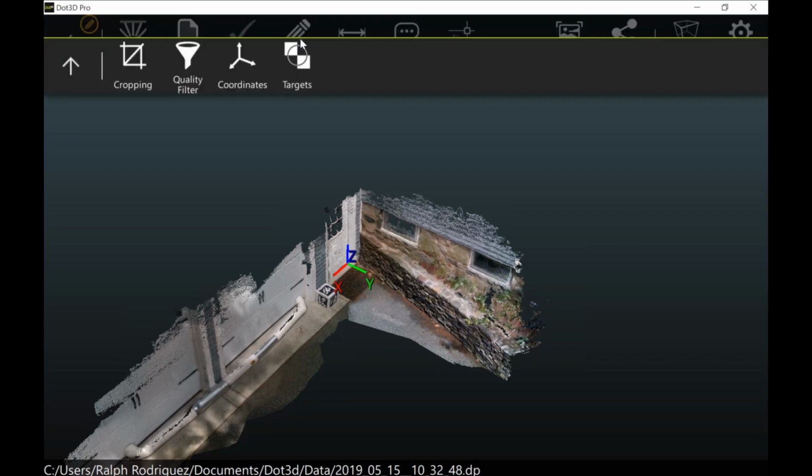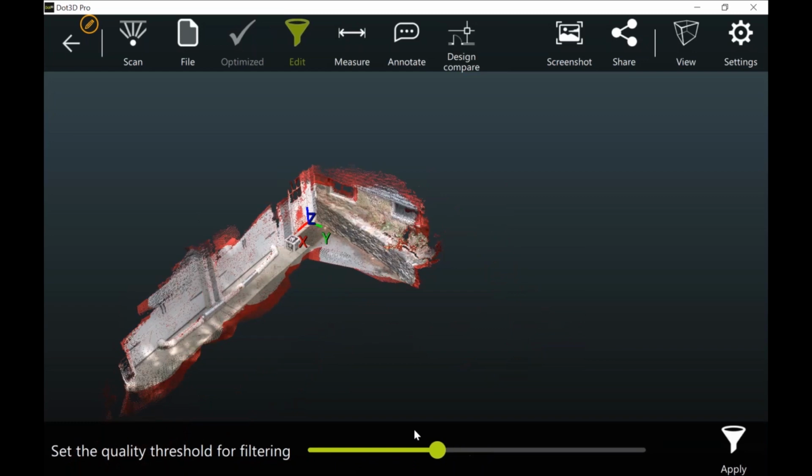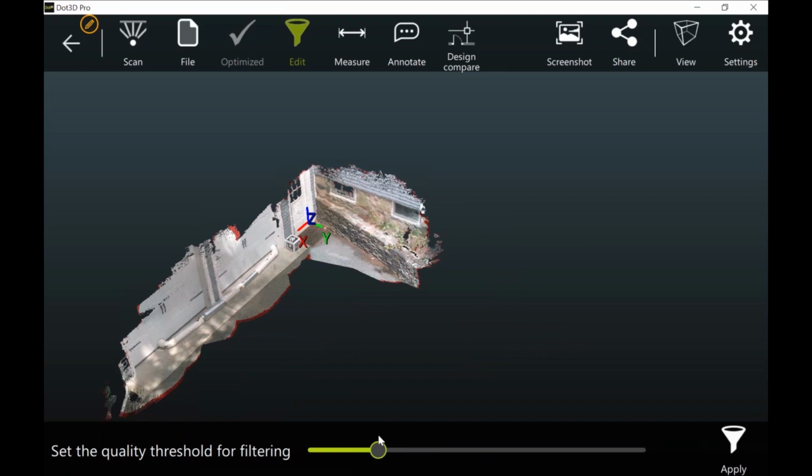So if I go back to edit, I also have two different cropping options here. The quality filter is an intelligent crop that's taking advantage of some of that green and yellow feedback from earlier. So the areas that I didn't get as close to, didn't focus on for as long, got from a lower quality angle, et cetera, are automatically filtered out as lower quality points. And you can utilize this cropping filter to take some of those out however you see fit. So we'll just take out a little bit of that and hit apply.